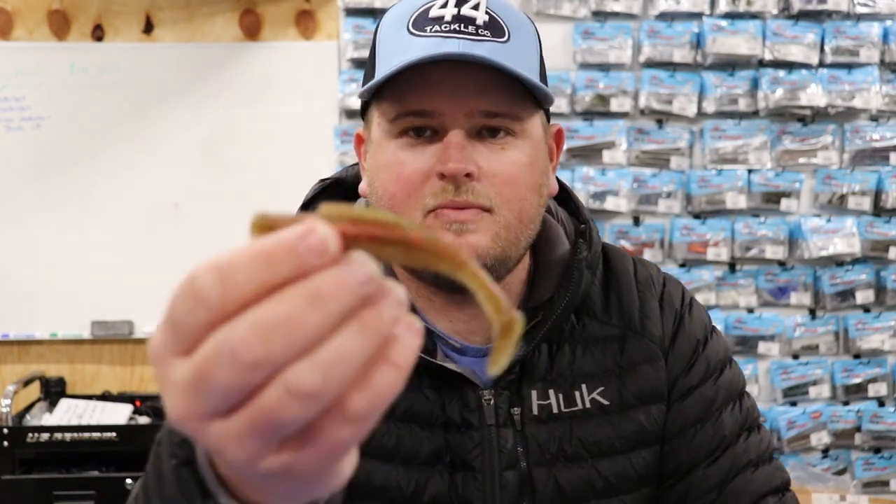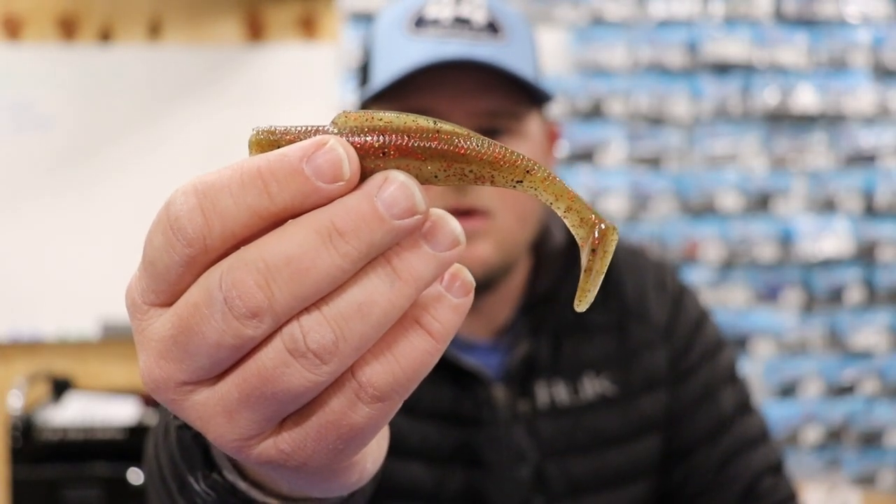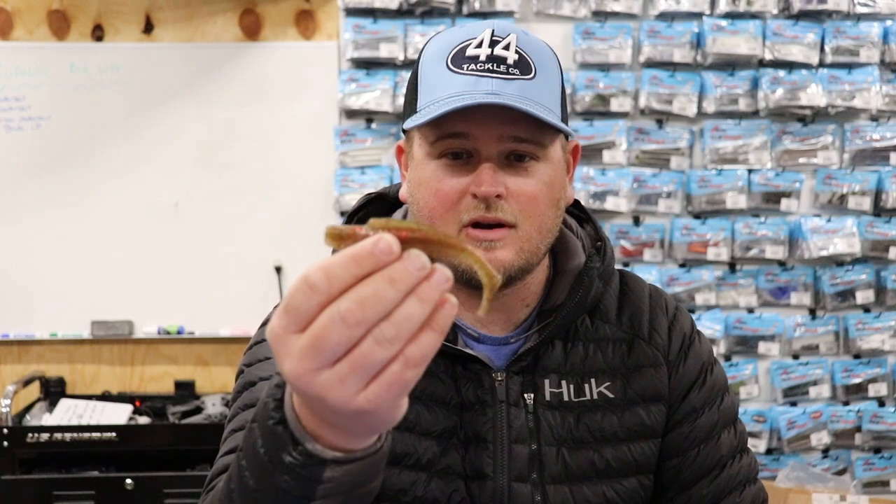The other one that pretty much fits the same exact niche, you're going to use the same hook, the same weight, the same tackle in general, is the 5-inch Diesel Minnows. This is a 5-inch swim bait. Z-Man used to have one called the Grass Kickers. It was designed for fishing in the grass, but honestly, I like the 5-inch Diesel Minnows more.